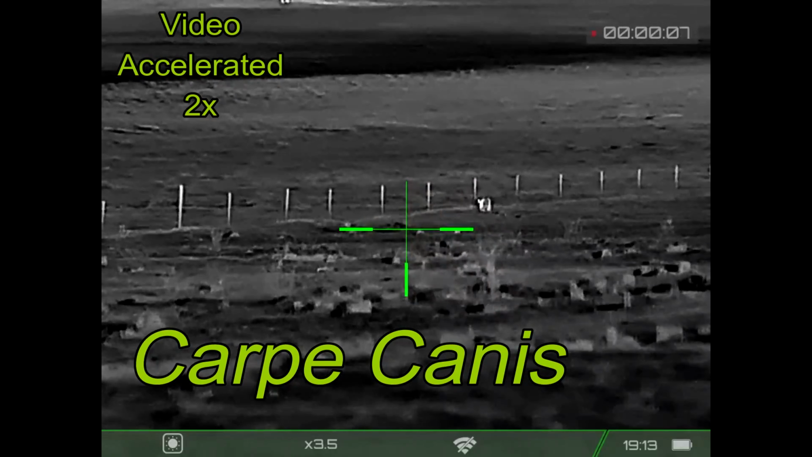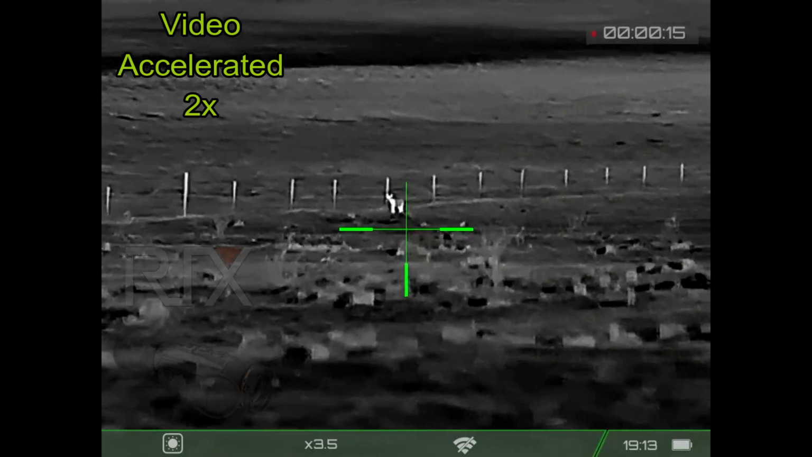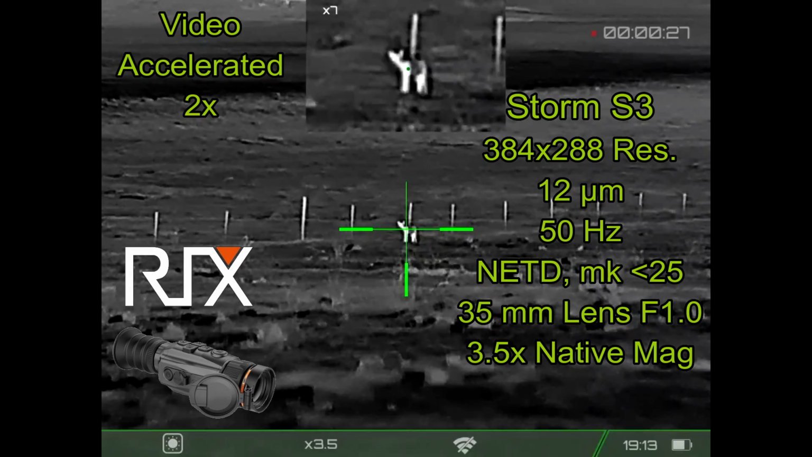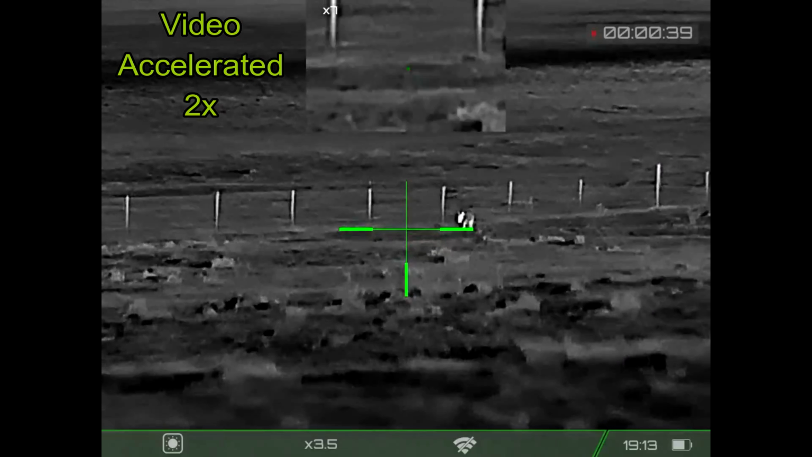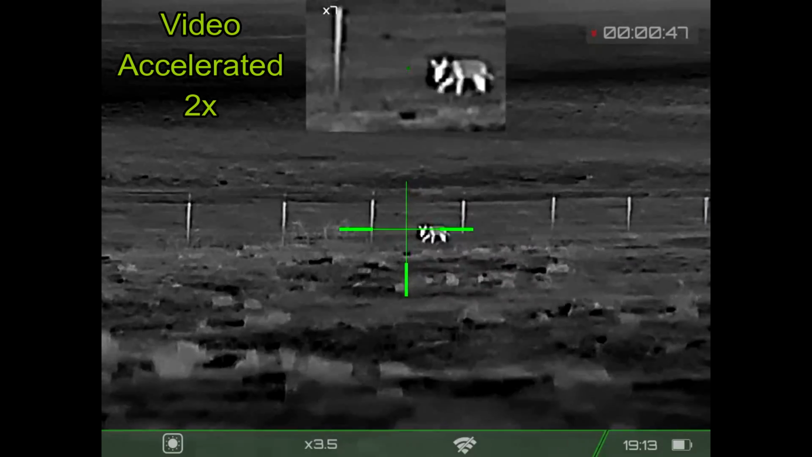I'm set up on top of a hillside overlooking several hundred acres. I've got this coyote coming in. I'm getting video with my Rix Storm S3. It's a 384 resolution thermal weapon sight, and it does a real good job for me. Now, there's been a lot of discussion online about just how far you can identify animals with a 384 resolution scope, in particular the new Rix scopes.